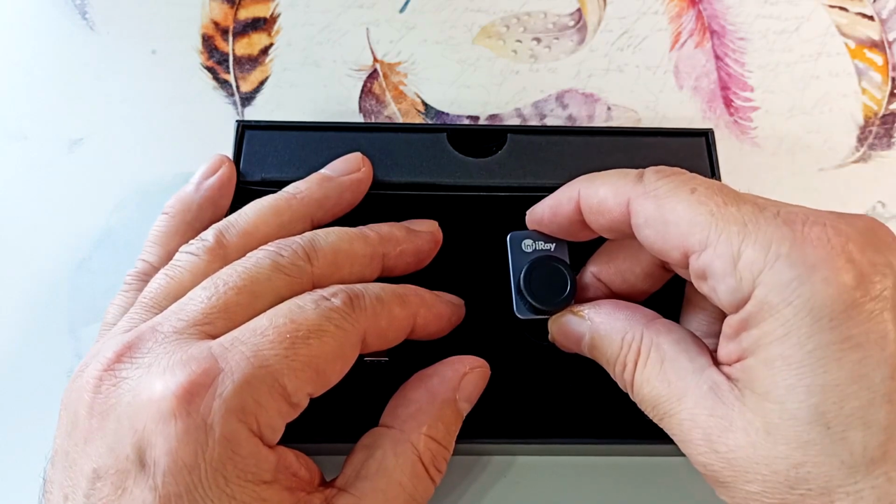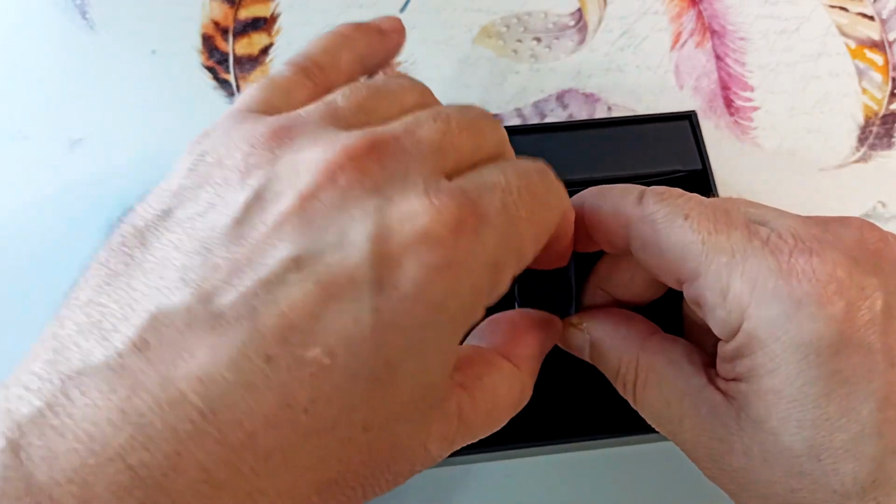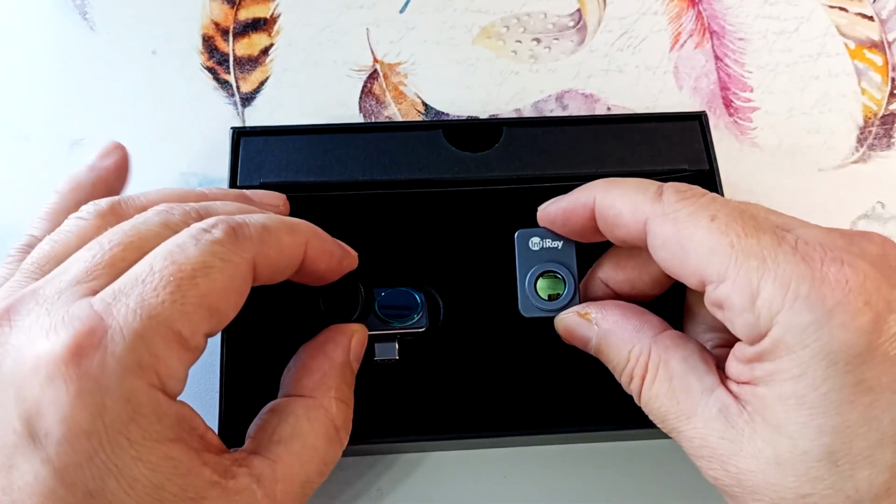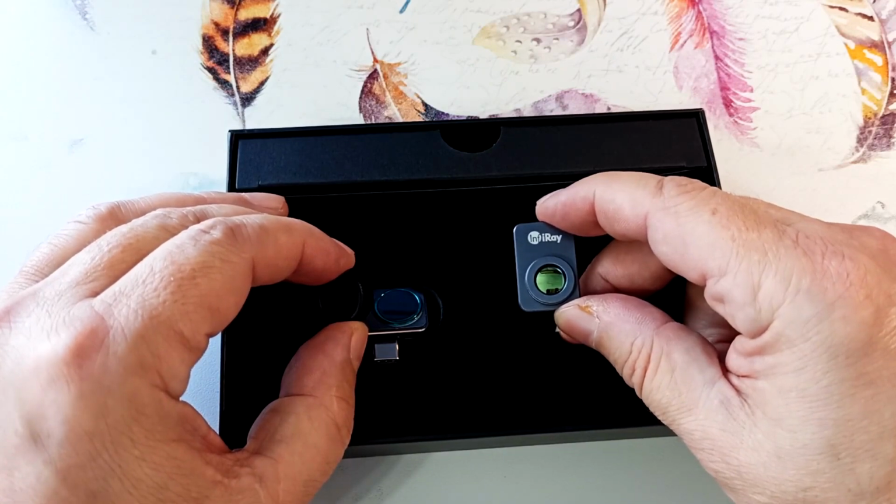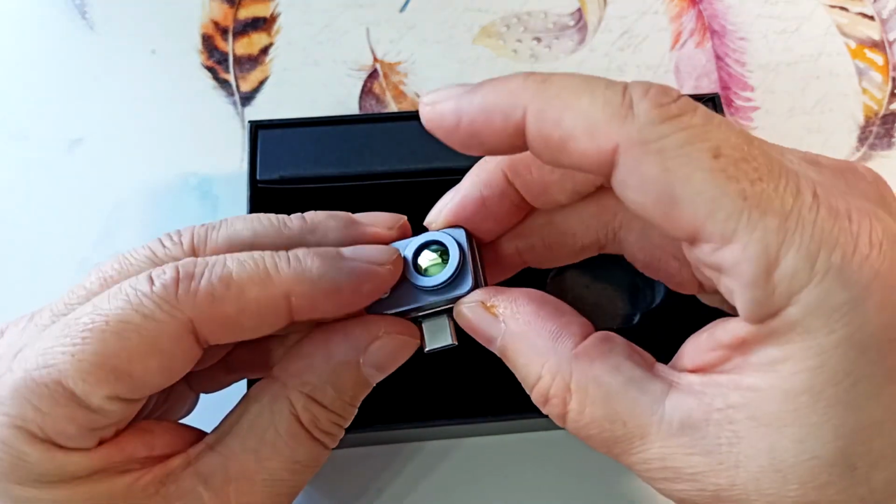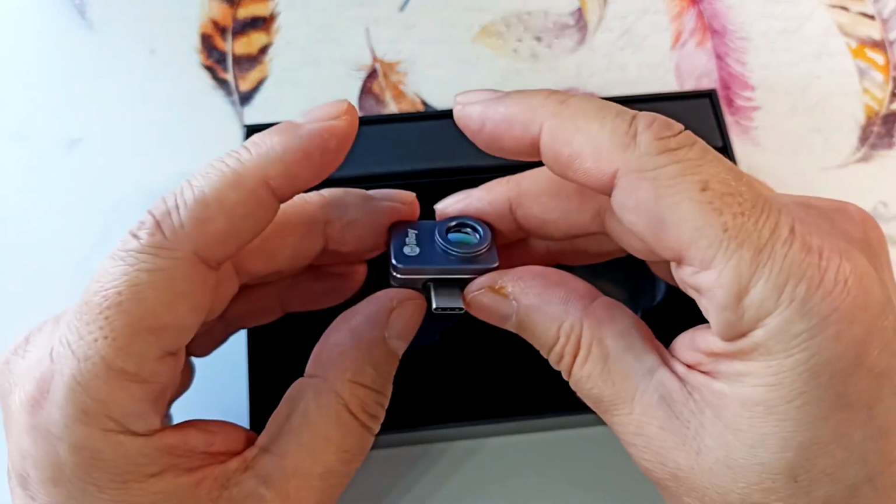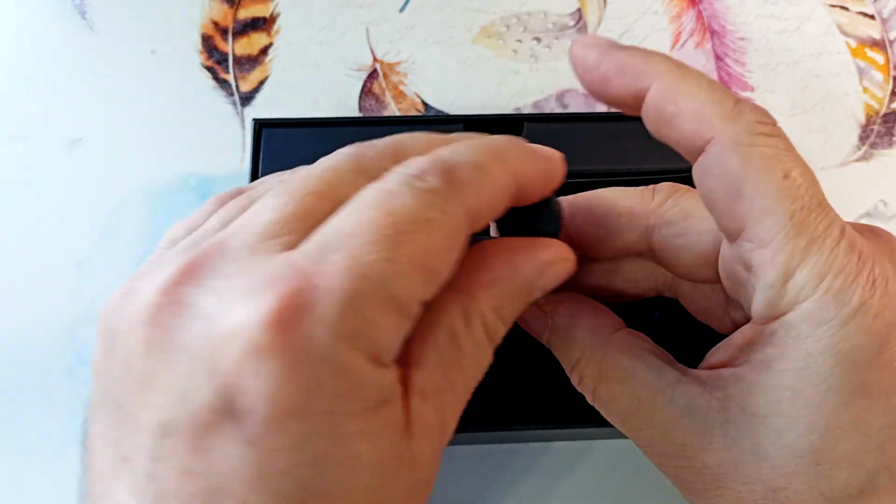This filter lens is used to analyze smaller objects. We have already seen that it allows you to measure the temperature of even small SMD elements of a printed circuit board. The macro lens has a magnet. Using it, it is placed on the thermal imager. This is how you get a macro lens that can be closed with a lid.